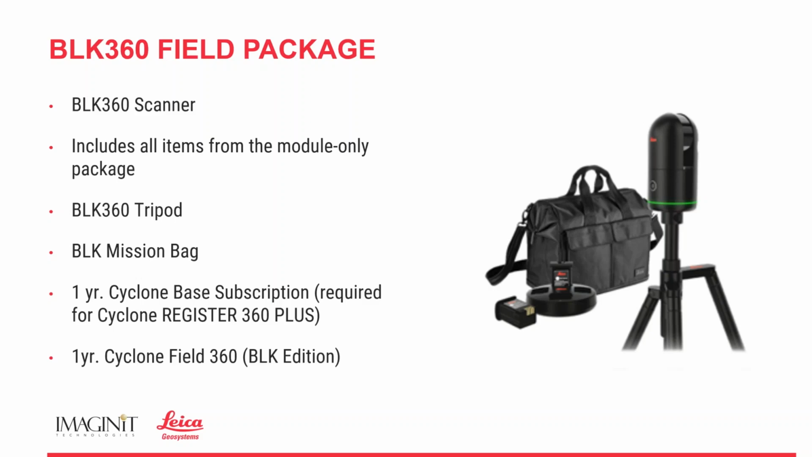So this can be very, very beneficial, or as we put it earlier, a game changer in the way we scan our projects. We are taking the time in the field to register, or for those that are new, stitch together our point cloud data while we're in the field.